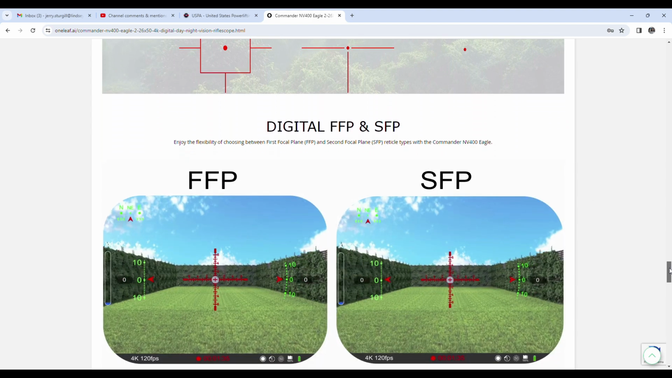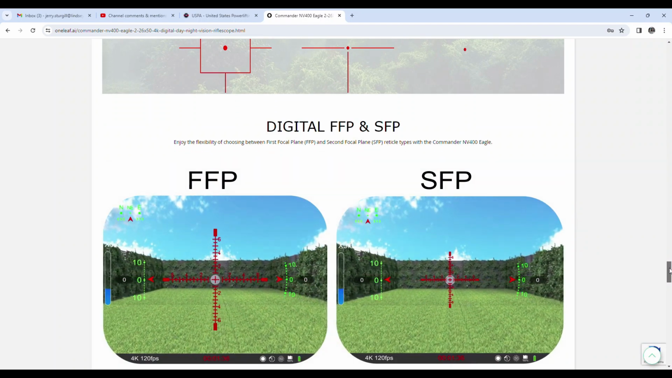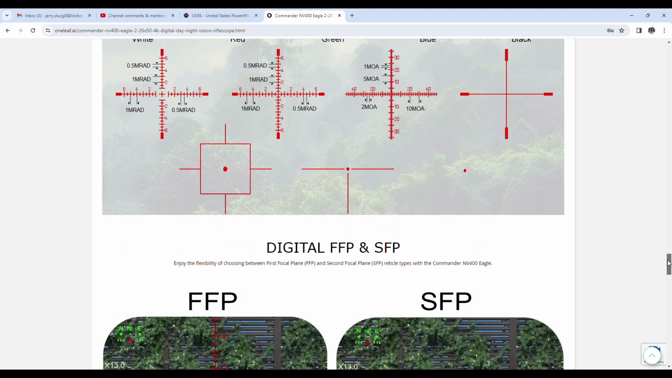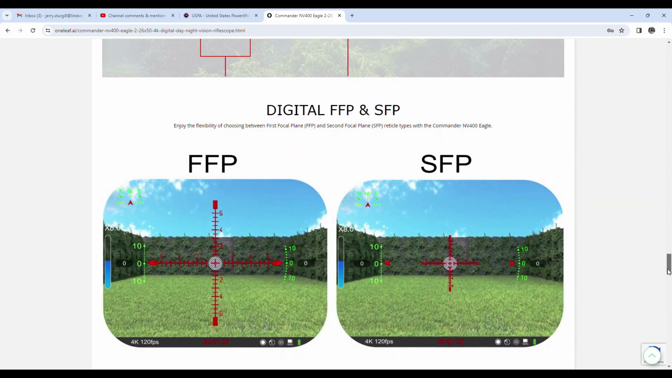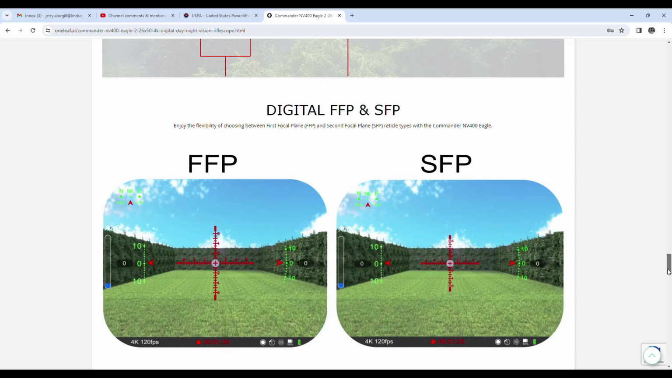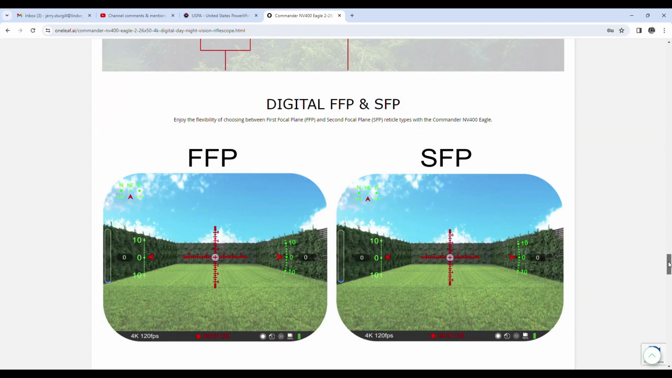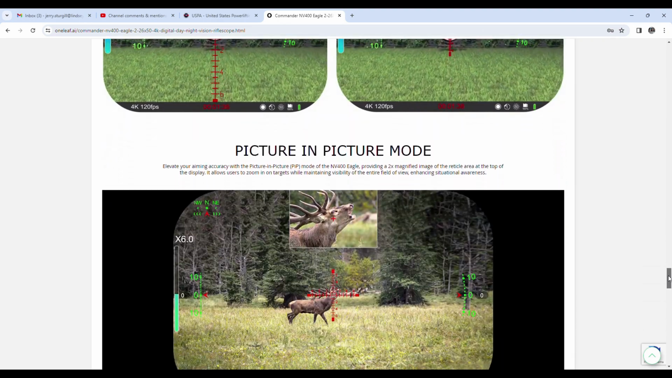Really liked that. You can shift between first focal plane and second focal plane, and basically, if you're not going to use MRAD or MOA, then first focal plane, second focal plane doesn't really matter at all. But if you plan on actually using the MOA or the MRAD reticle for measurement purposes, then you're going to want to use the first focal plane, because those measurements stay true regardless of what magnification setting you have the scope set on.